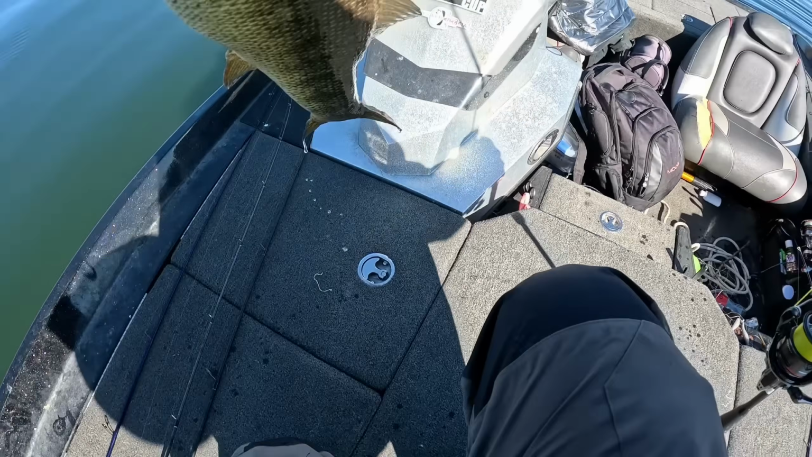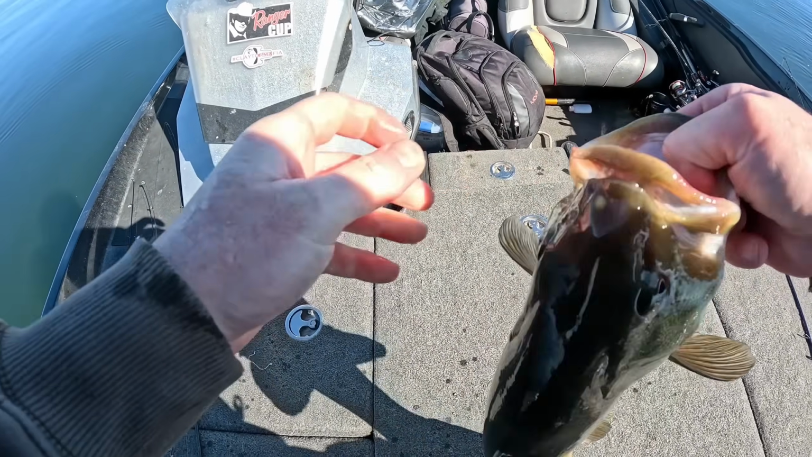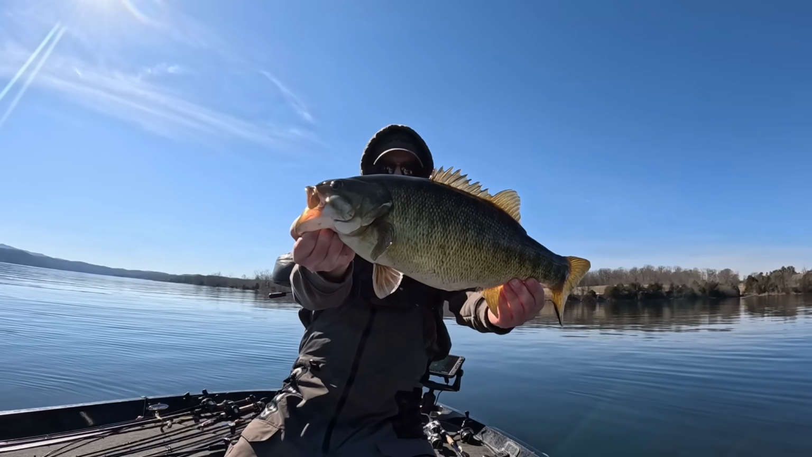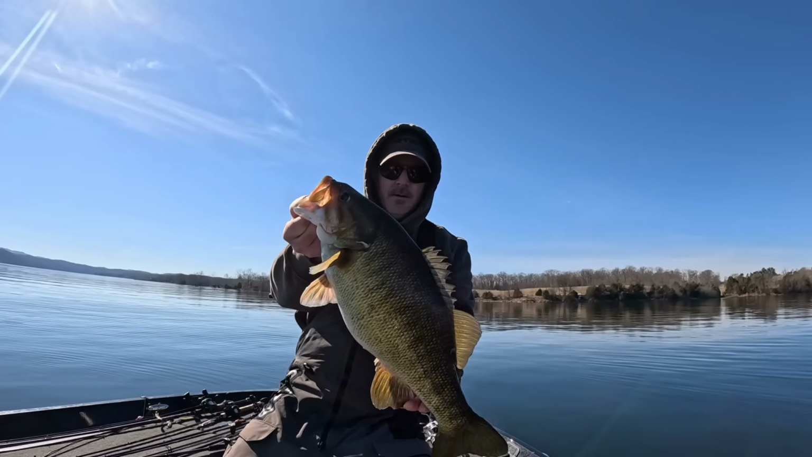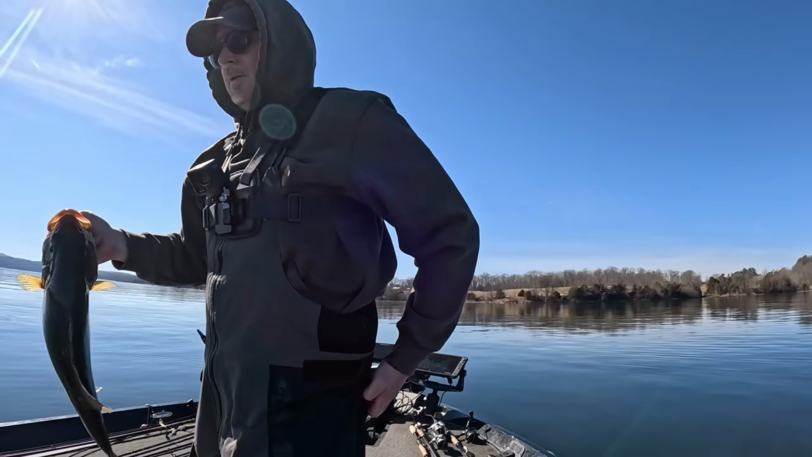Whew. Look at that thing. Giant bass. Look at that thing. Oh my gosh.